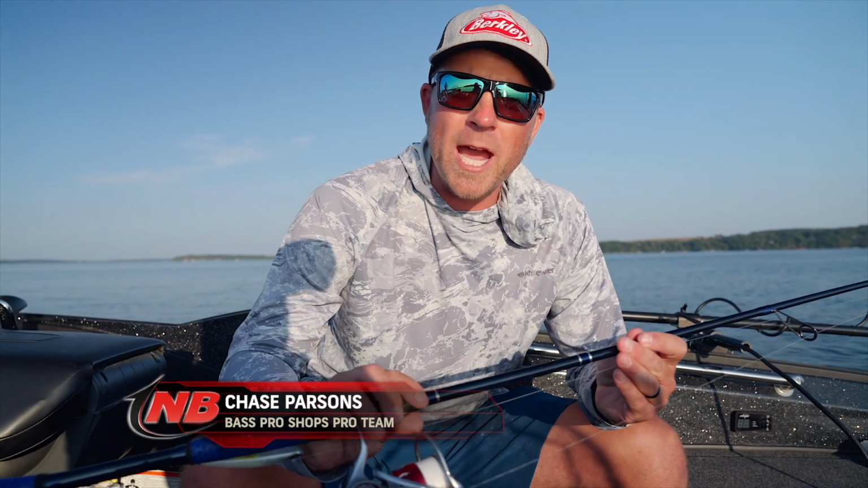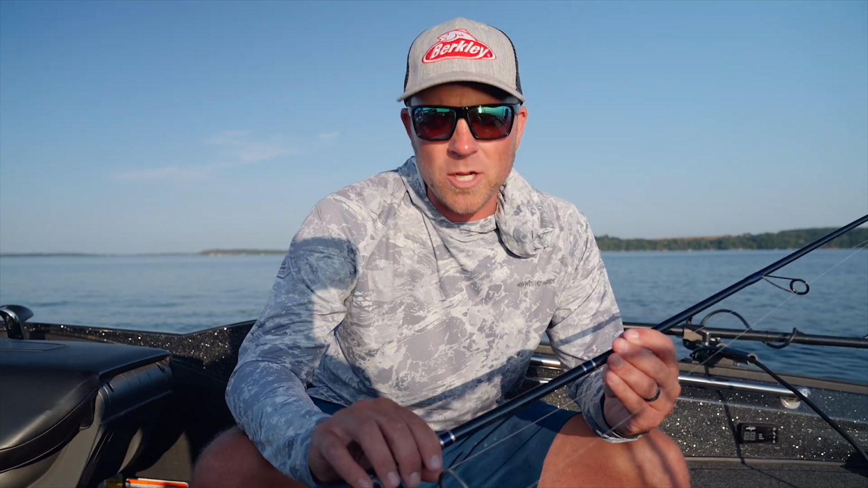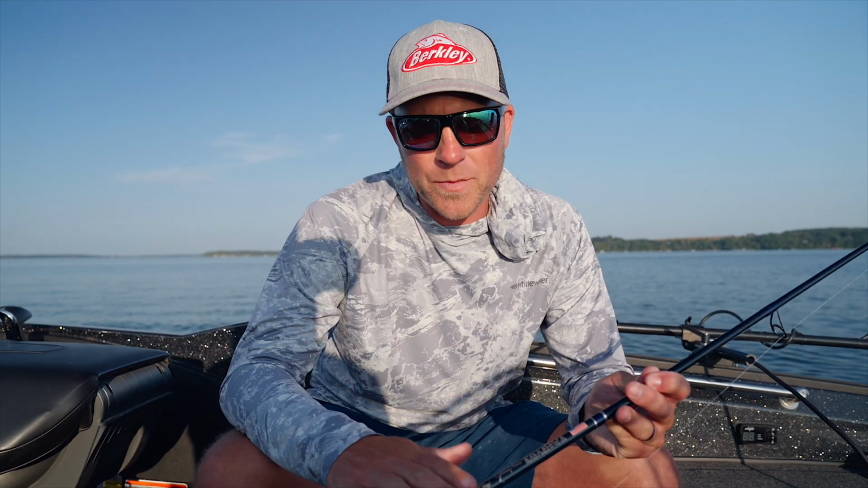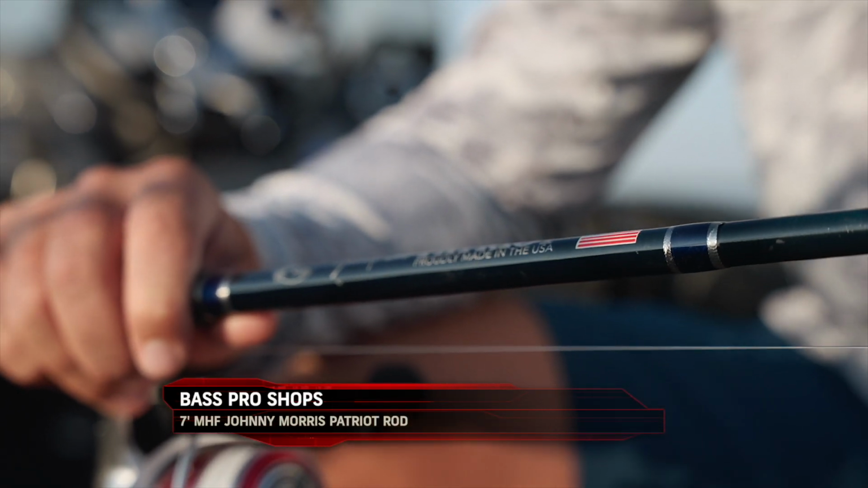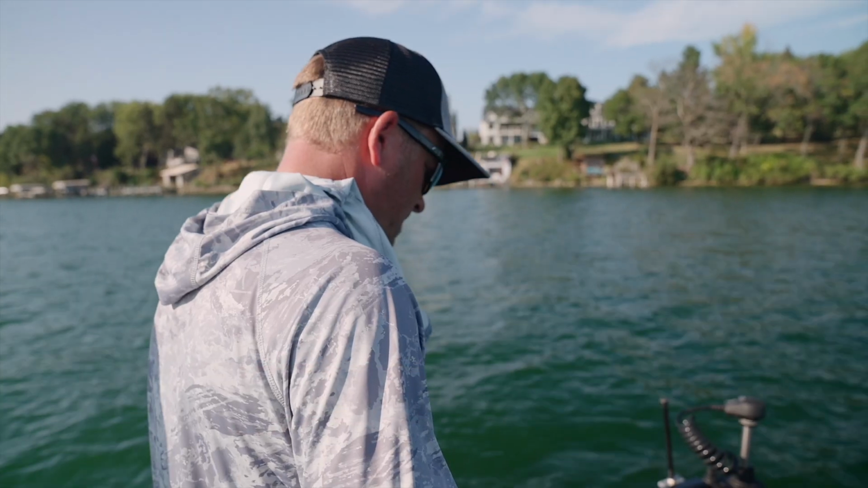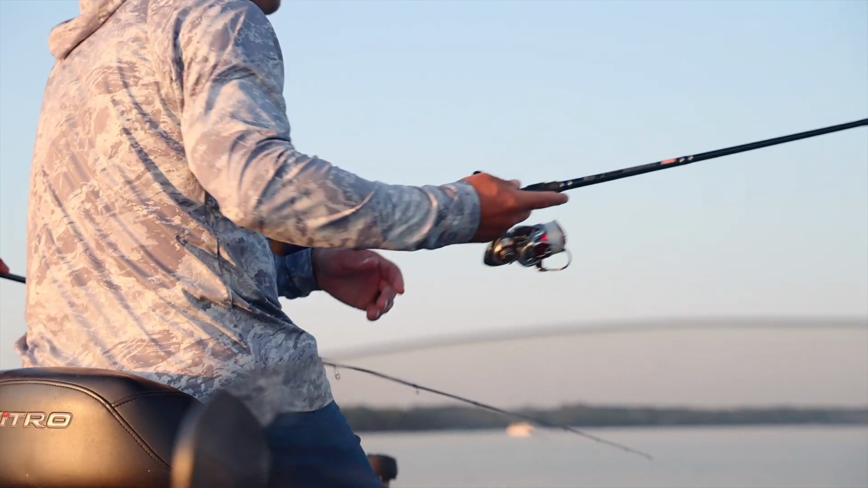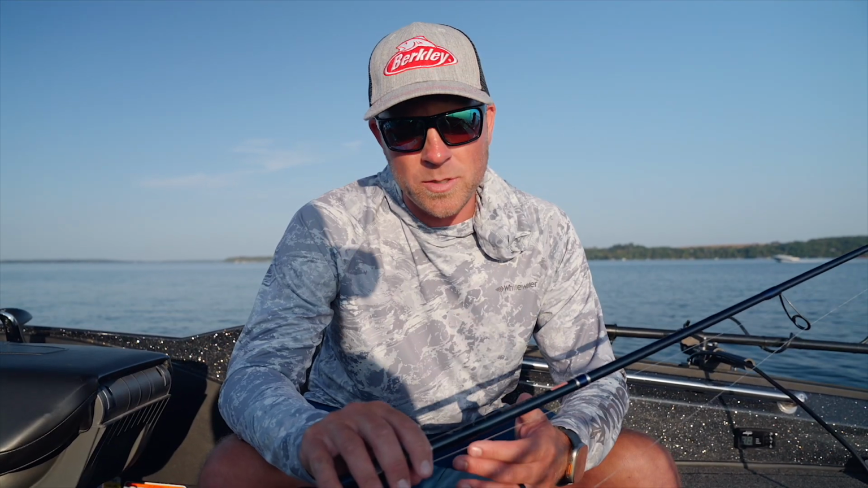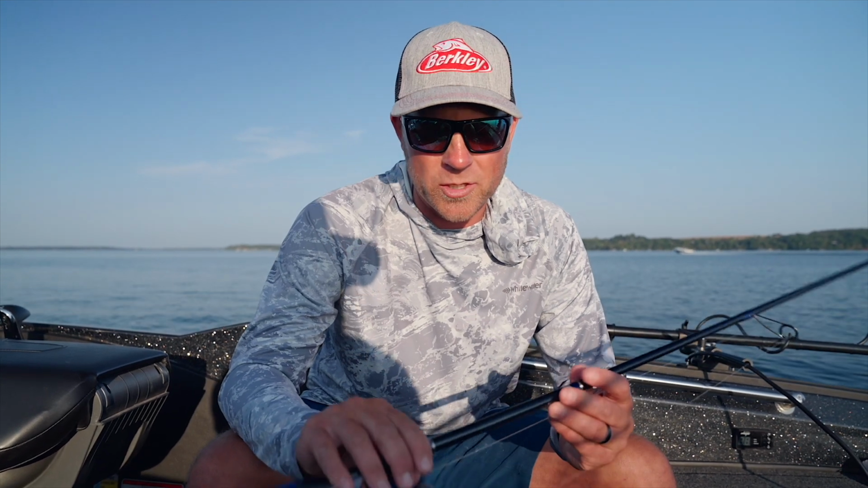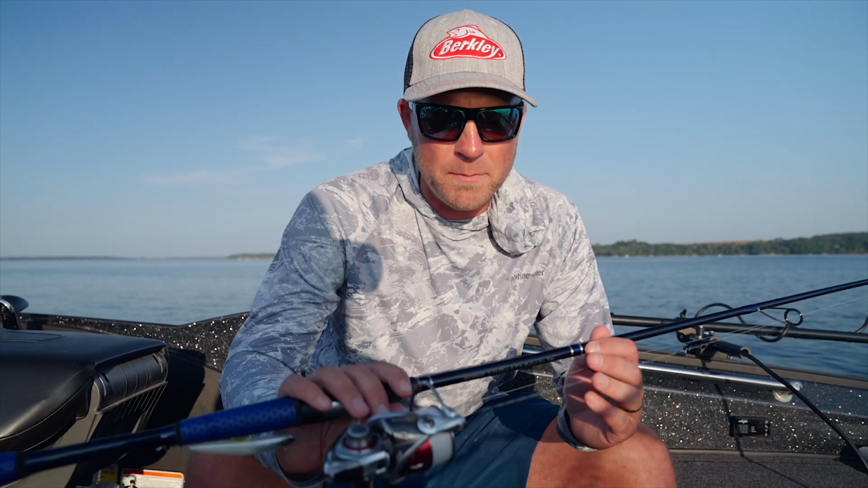And really, when you look at it, it's very similar to what I use for catching walleyes with glide baits. One minor change here, and that would be in the rod. This is a 7-foot Johnny Morris Patriot rod, medium heavy, fast action. Typically I'm using a medium rod for walleyes. This is medium heavy, so something that just has a little bit more power in case you do tangle into one of those really big lake trout out here. Most of them are the same size as walleyes, so you can definitely get away with a medium action.